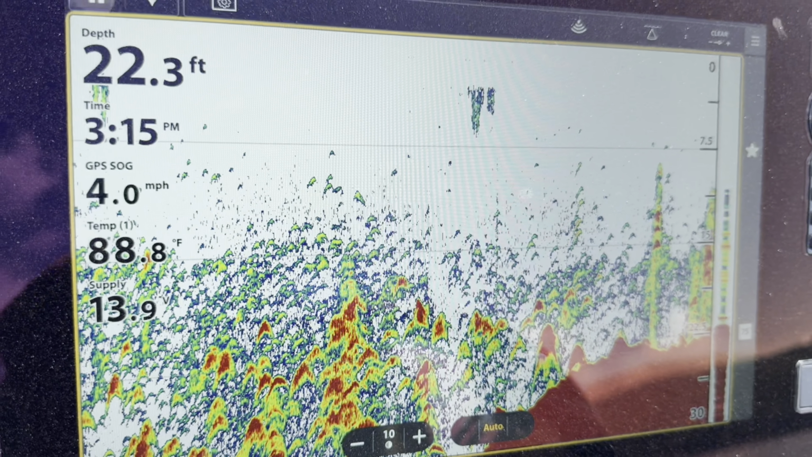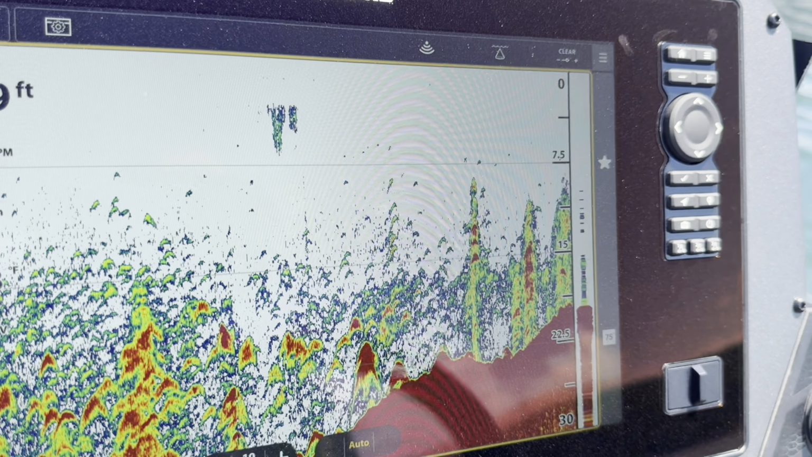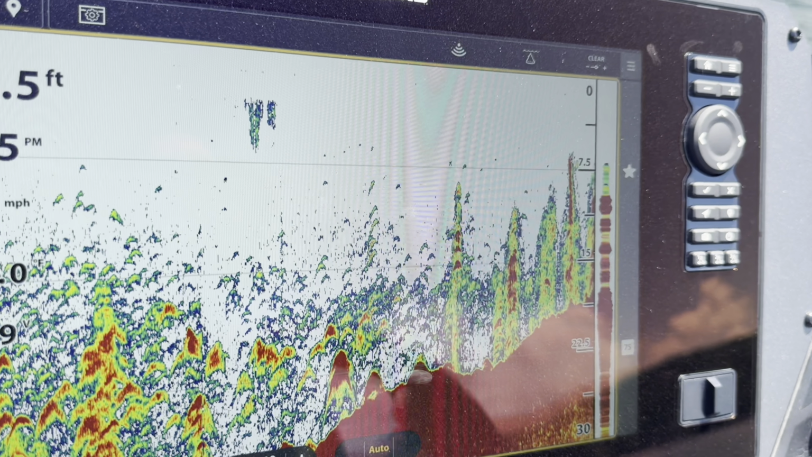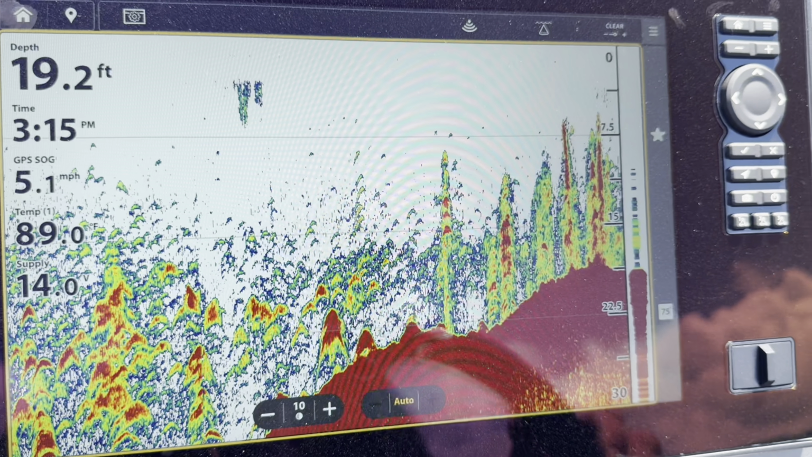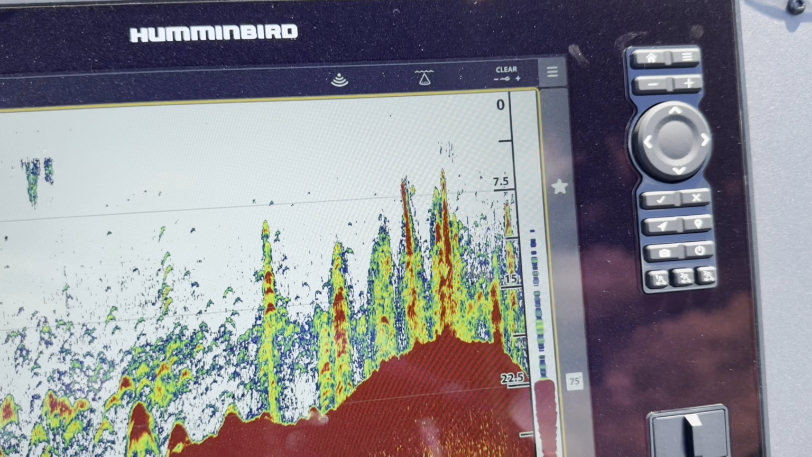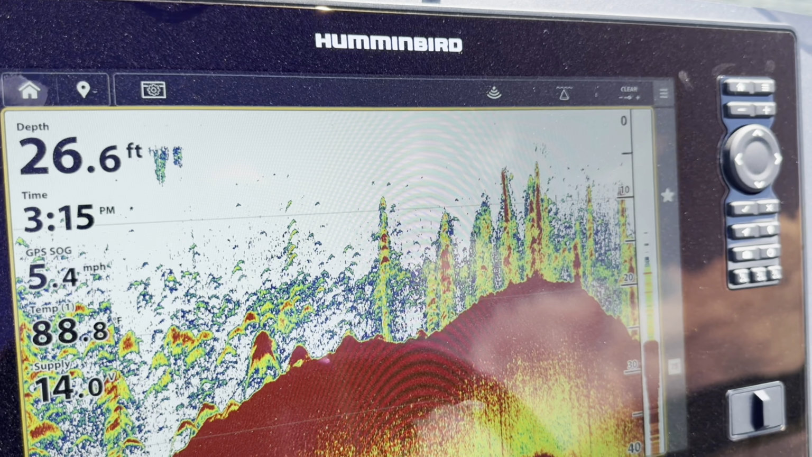Some more submerged trees out there. Let's go out into the middle of the creek here. Yeah, those are drawing out the submerged trees really good. Let's go out in the middle of the creek here and see if we can see anything. The best way to get good at your electronics is just to idle around a lot.